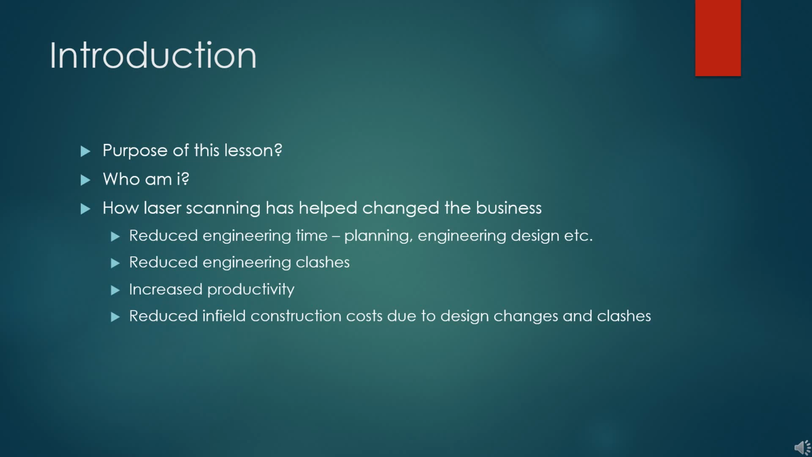We have increased productivity. We have reduced the field checking time since we have brought the field to the office. We have reduced field construction costs due to design clashes detected by clash detection and visual checks during model reviews with the embedded laser scan.